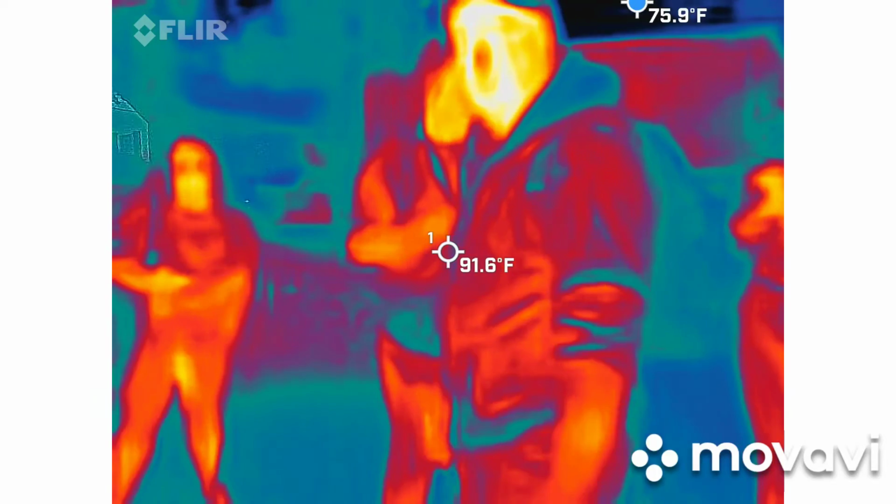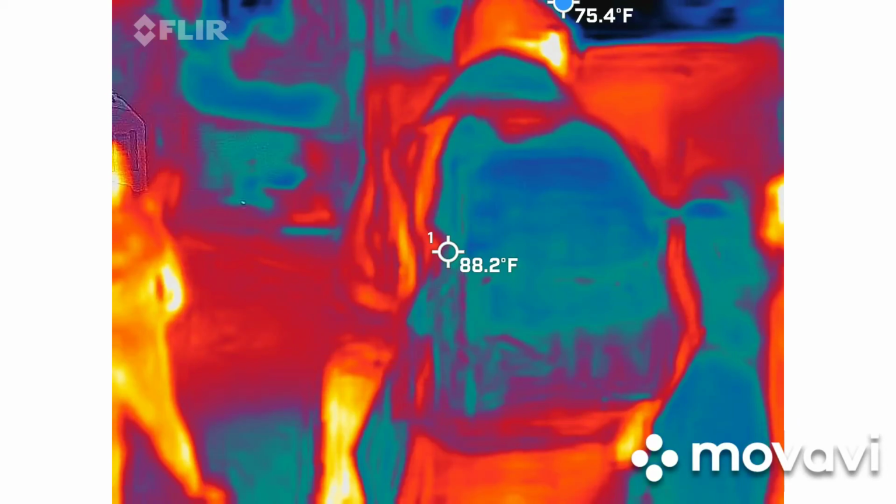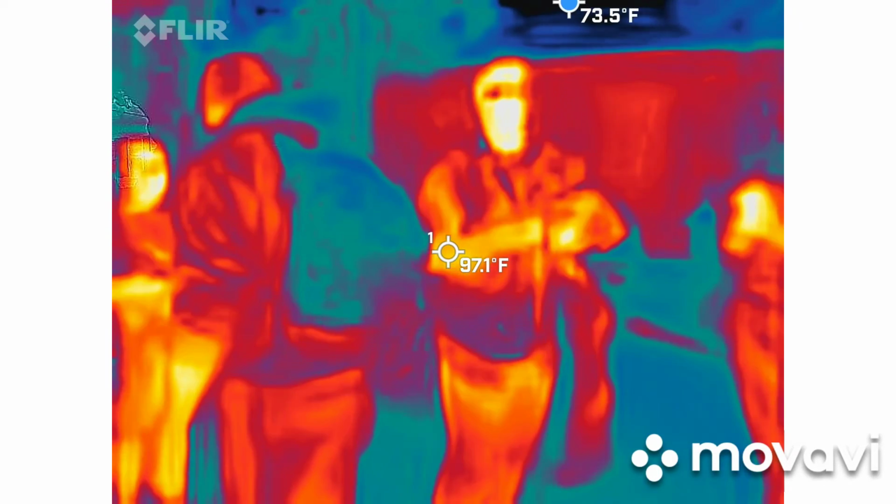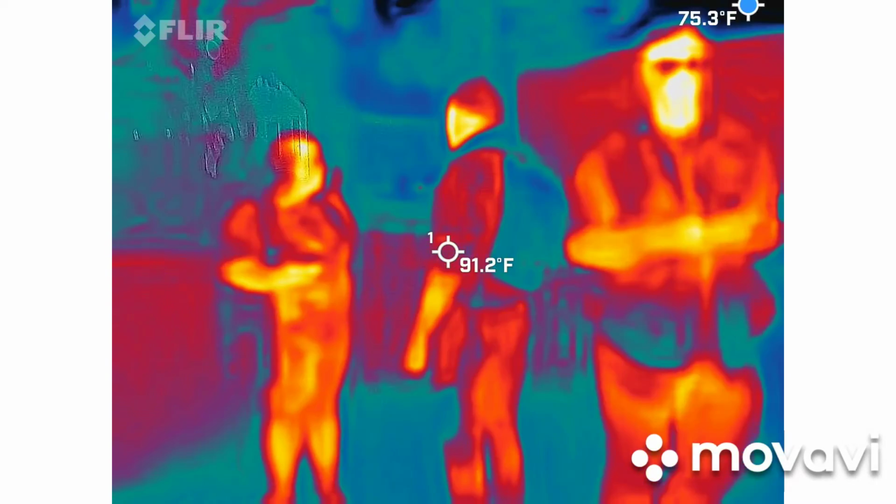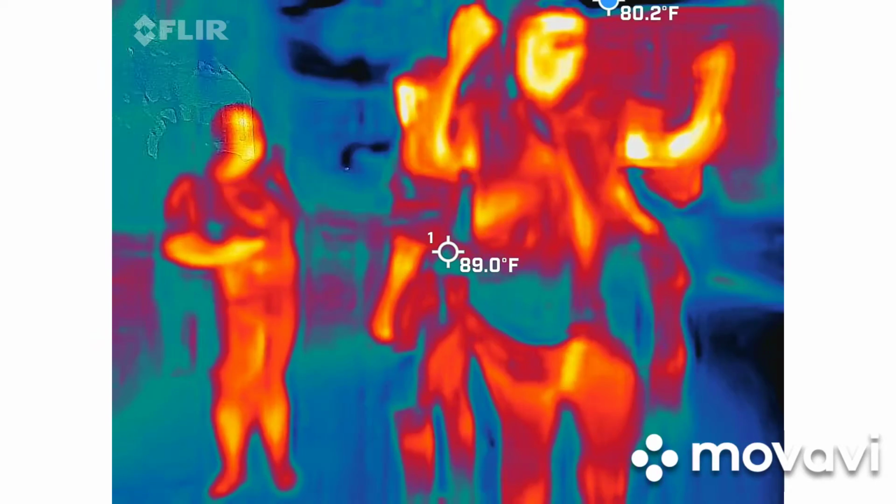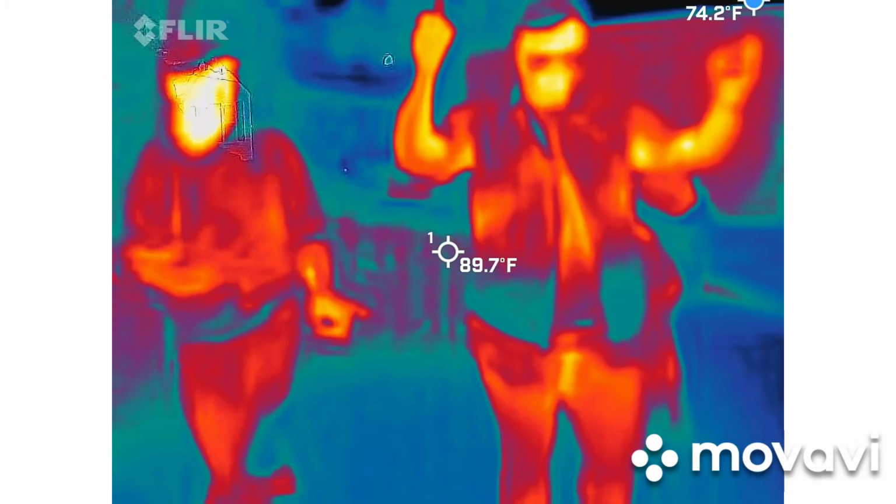Right. Perfect. All right. So basically this is more of what energy passes through. Have you guys read anything on your spirit box yet? All right. Cool. Let's pick a spot. Basically, using this to see what's going on there.